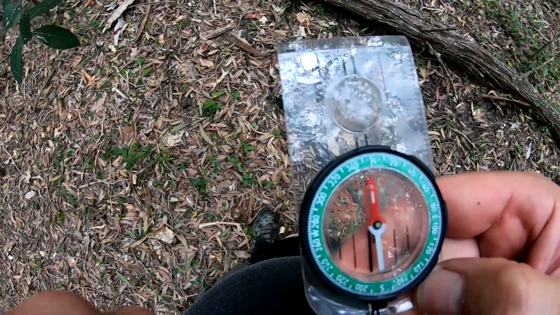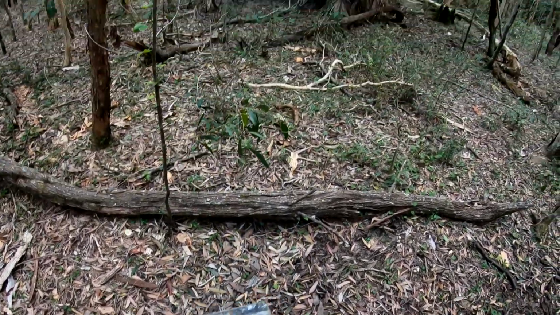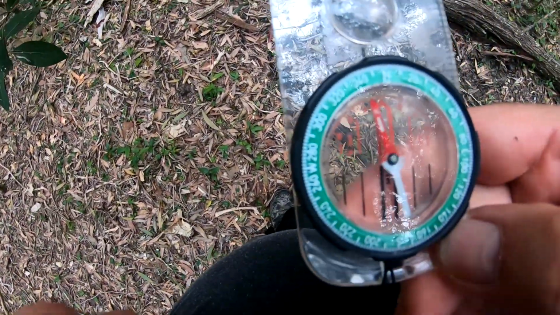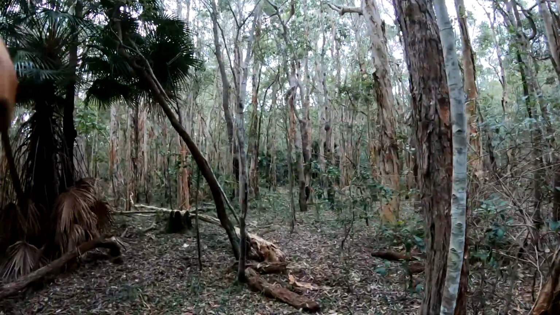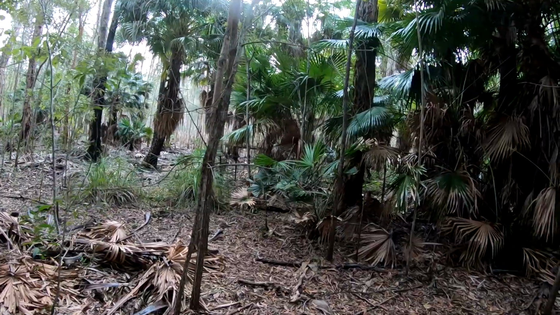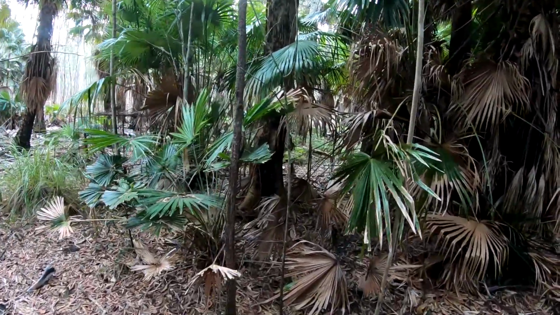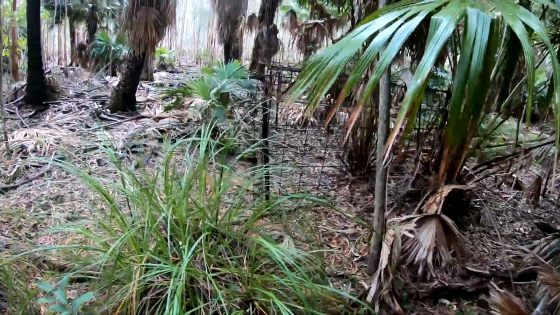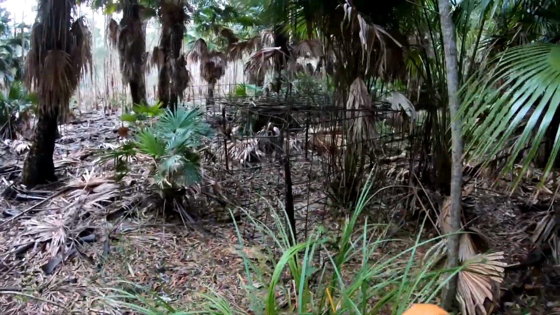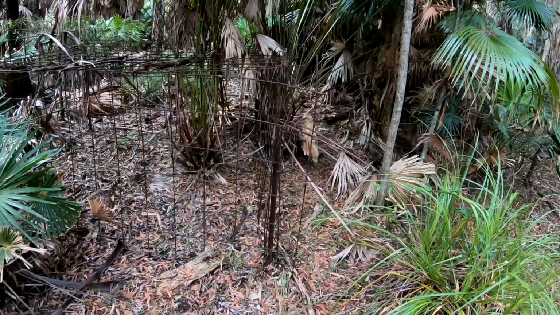We've got to keep heading 20 degrees north, which is that way, and in about 200 meters we should hit a bit of a swamp. So yeah, pig trap over here. Hasn't been used for a while.